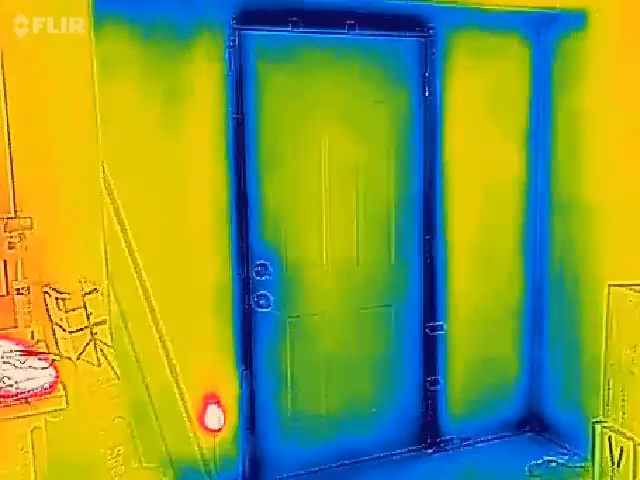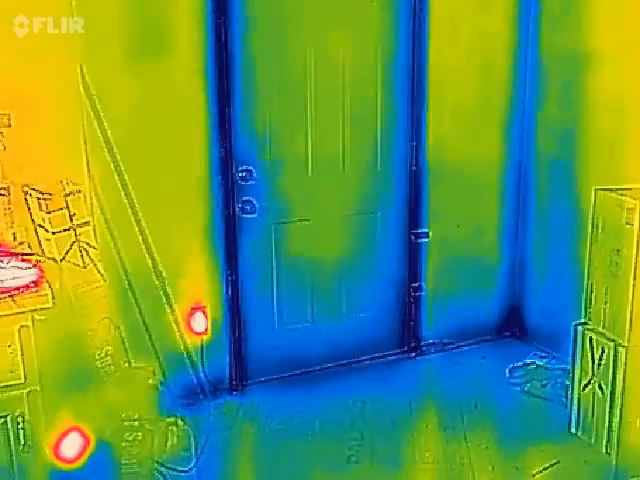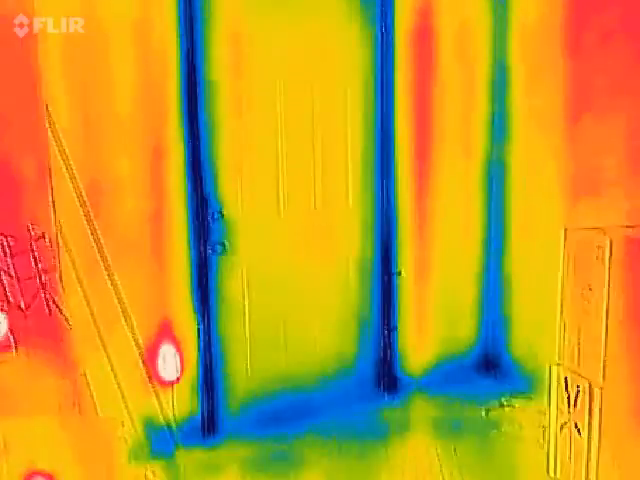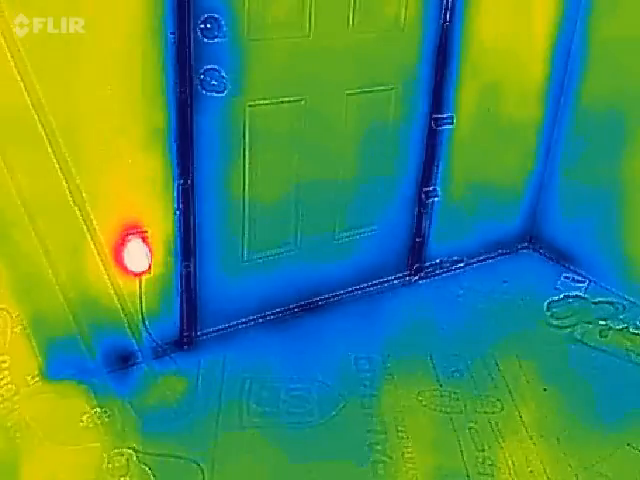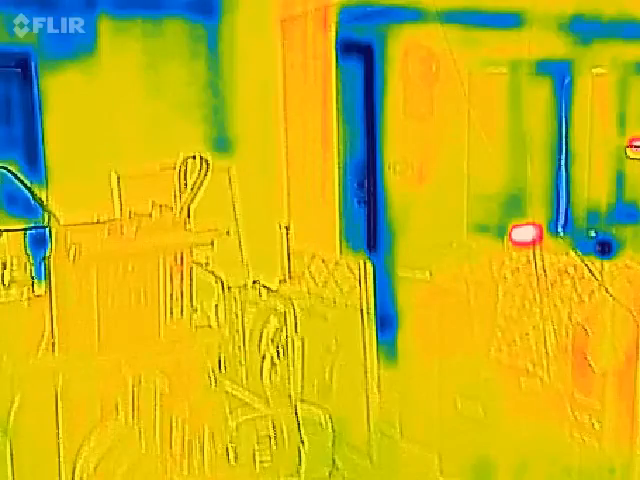There's my brand new door. That door and the storm door outside cost me $1,000, and look at it leak. Yep. Okay, let's go take a look in here. Yeah, sometimes it just hesitates like that. I don't know why.